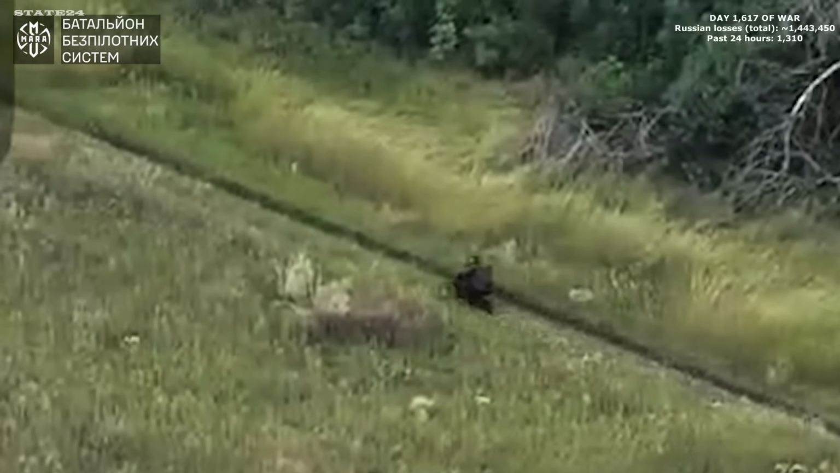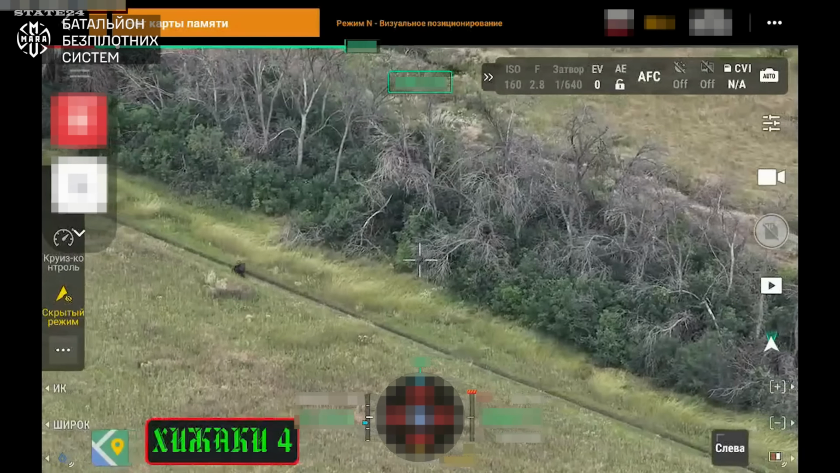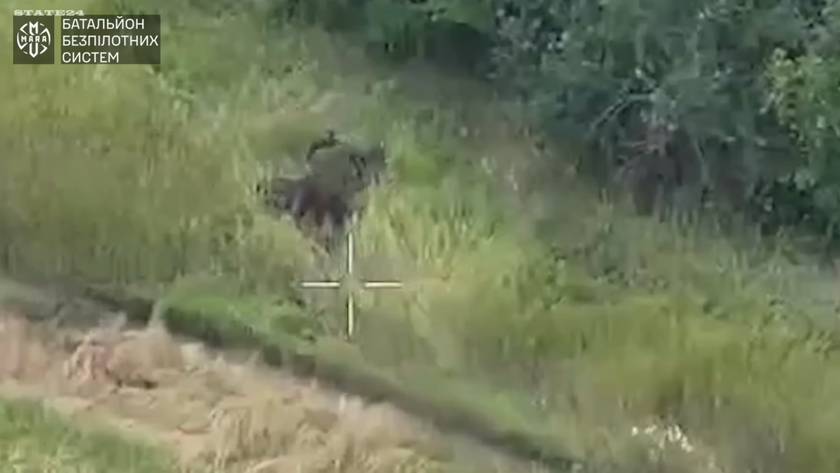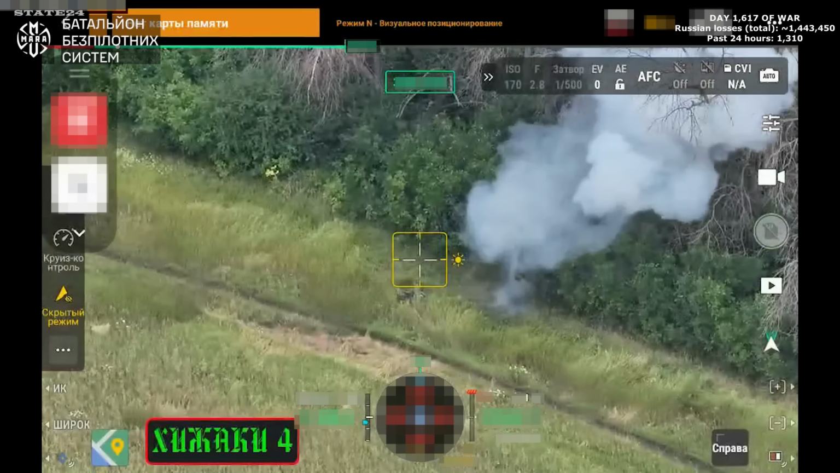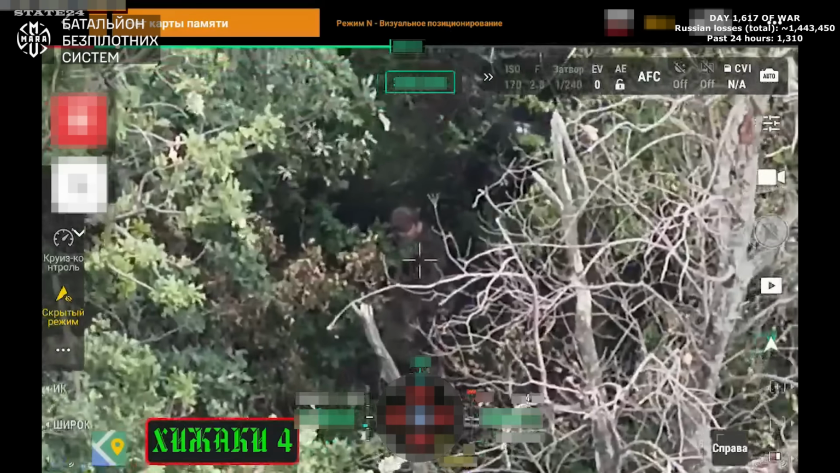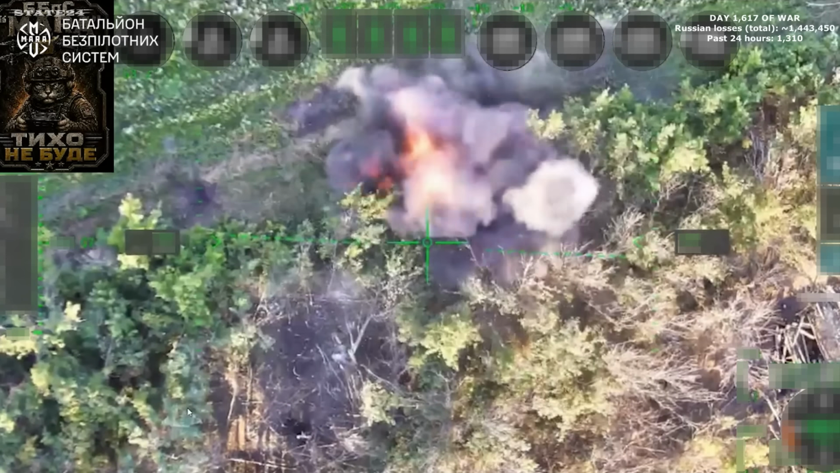A Russian soldier on a motorbike, an FPV drone right behind him and closing fast. Open ground in every direction. The only option is the tree line ahead. He pushes the bike as hard as it goes, jumps off at the last moment and runs into the forest just as the drone arrives. The trees absorb the impact. He survives. Reconnaissance keeps tracking every movement as he goes deeper into the cover, believing the canopy is keeping him safe. A second drone arrives overhead and drops ammunition directly down through the trees. The forest that saved him from the first drone doesn't protect him from what falls from above.